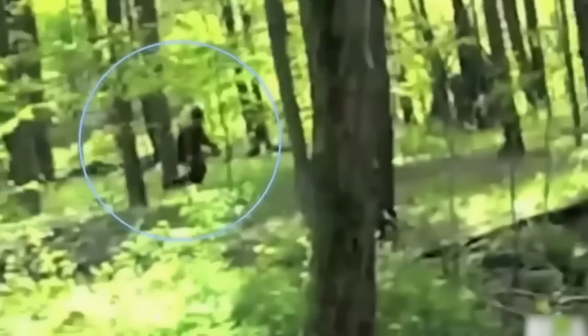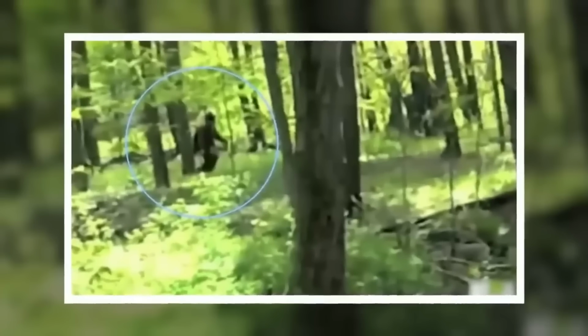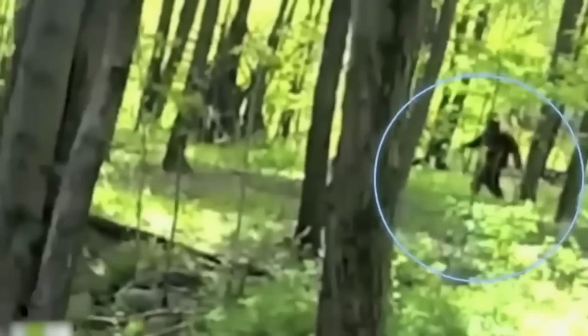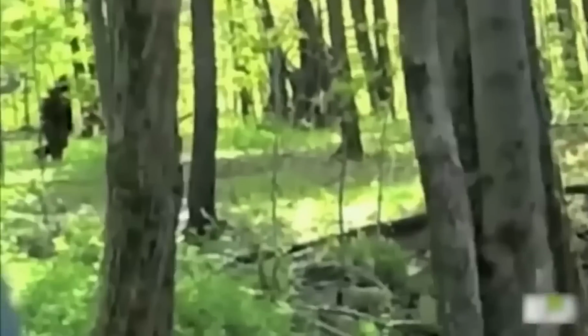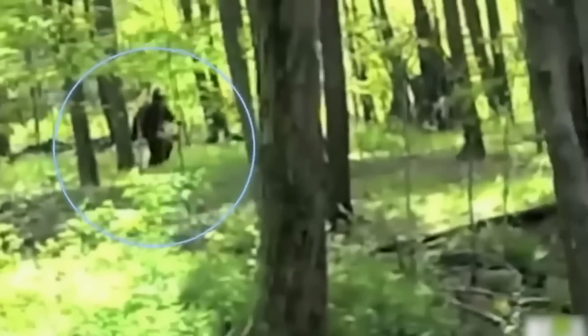Guess what? They actually caught footage of Bigfoot wandering around. And let me tell you, this creature is huge. I mean, it's like nothing you've ever seen before. The way it swings its arms is kind of familiar, like a gorilla, but also different. It's like Bigfoot thinks it's alone, you know, like nobody's watching.